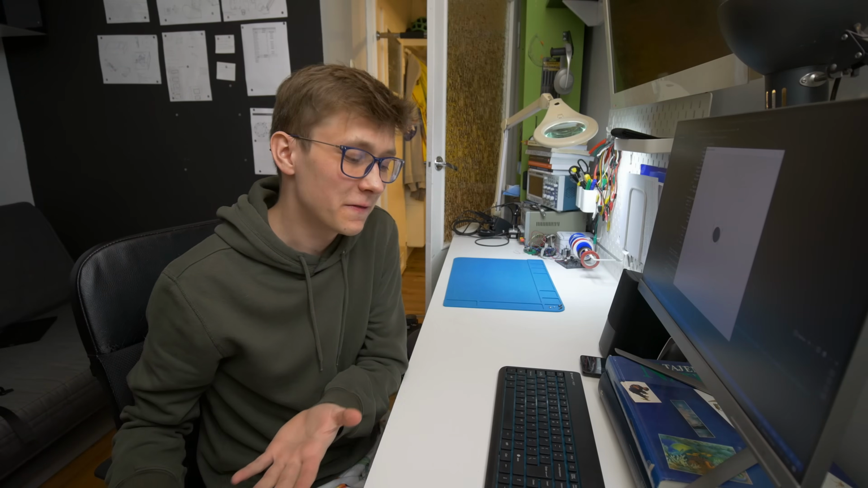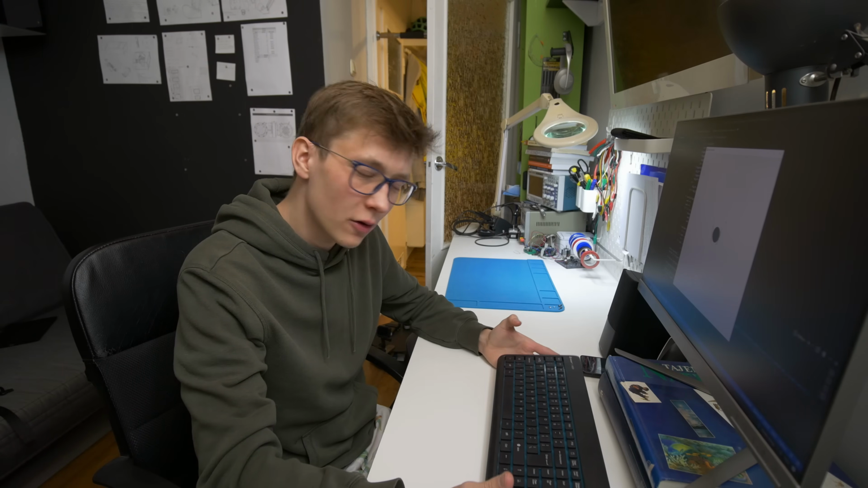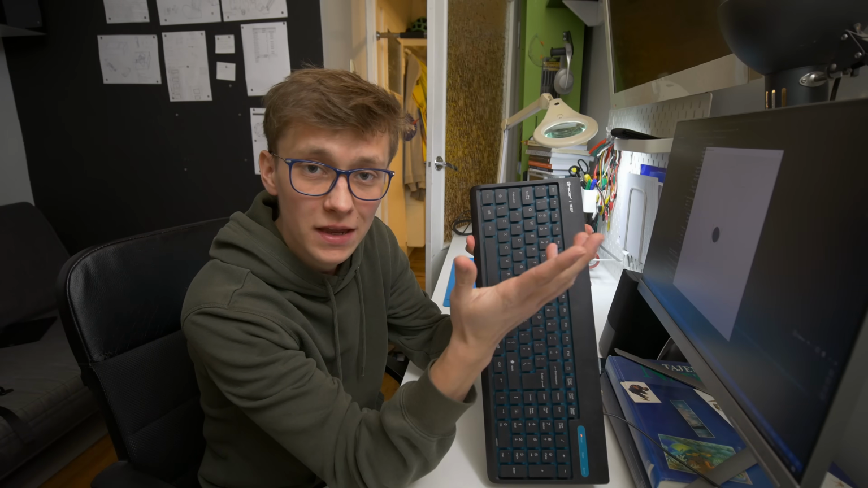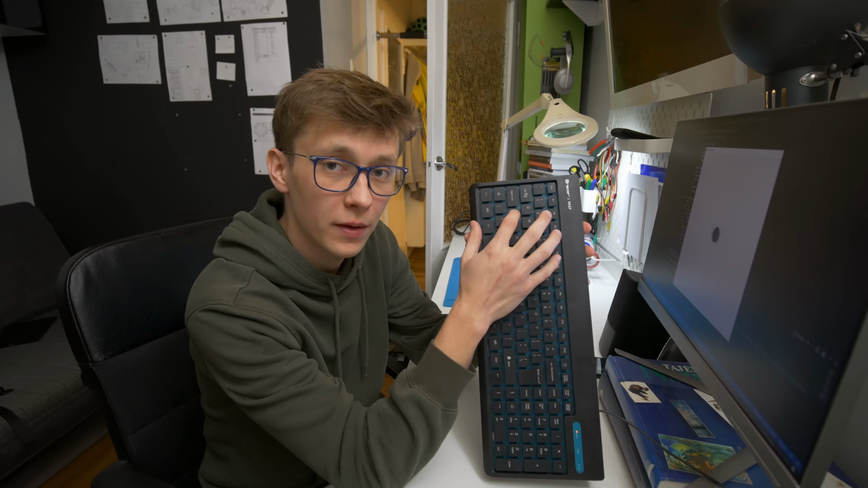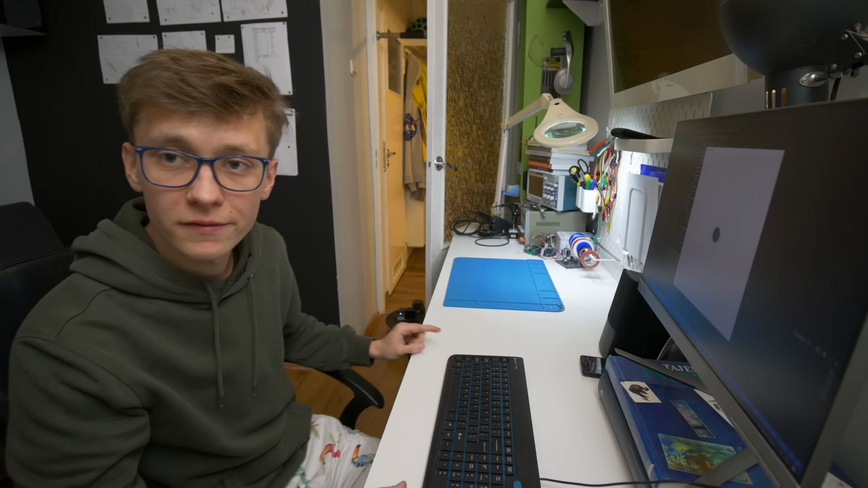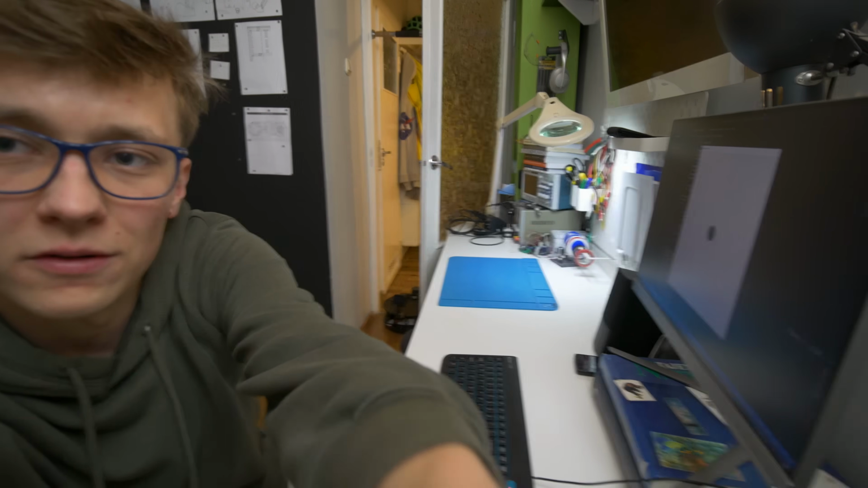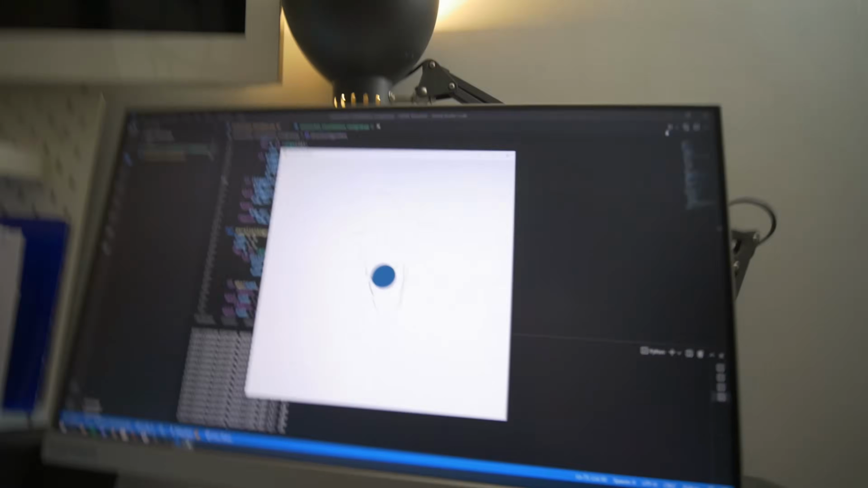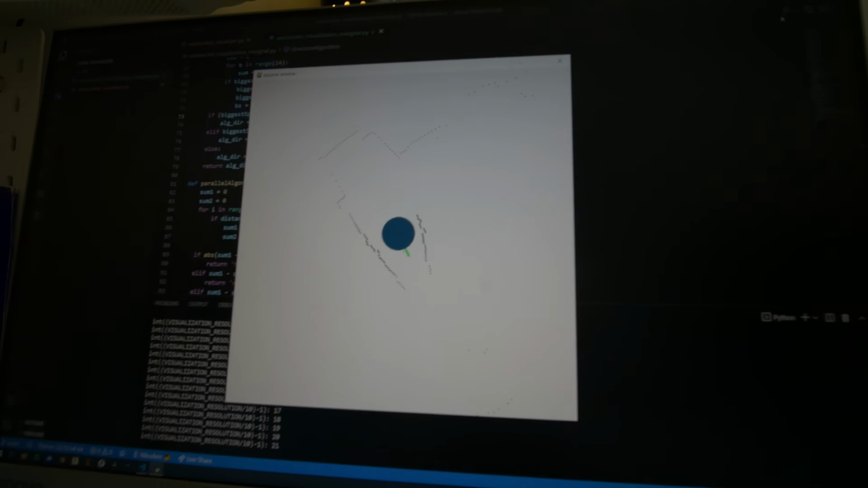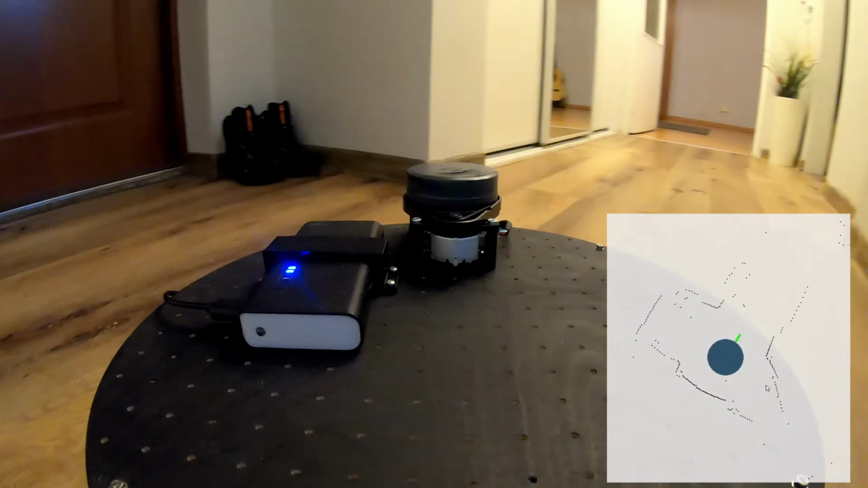Obviously controlling it with the keyboard is not really that interesting and it's nothing new. So that's why there is a special mode that you turn on with the A button. A means automatic, so if I press A, the robot will start driving by itself, as you can see right here. And on the computer screen you can also observe the map and the green line that is indicating where the robot wants to go.